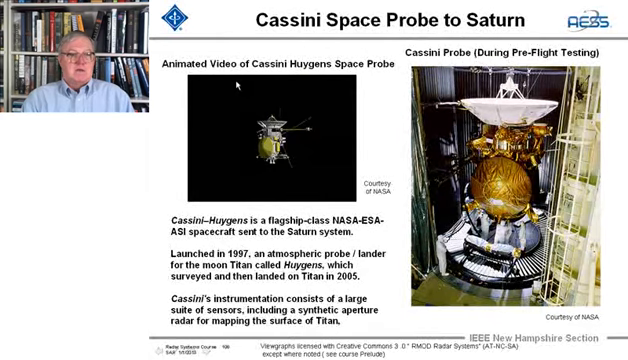Now we get one of my animated images here of Cassini, and this is the Cassini-Huygens space probe, and this is a flagship class NASA ESA ASI spacecraft that was sent to the Saturn system.